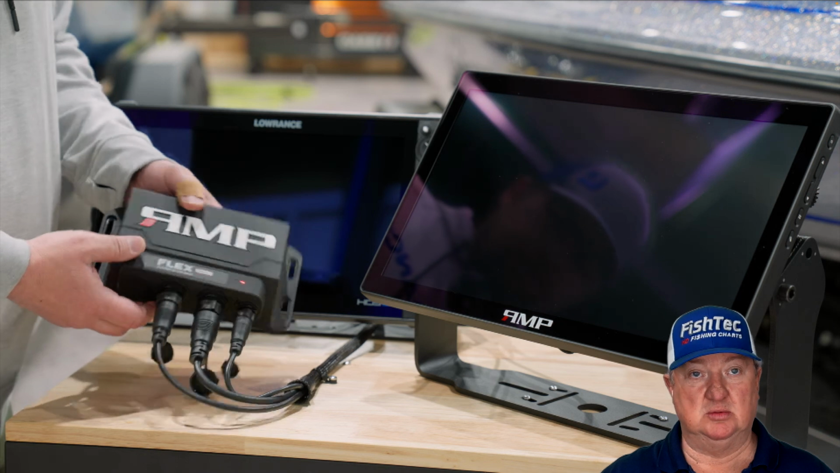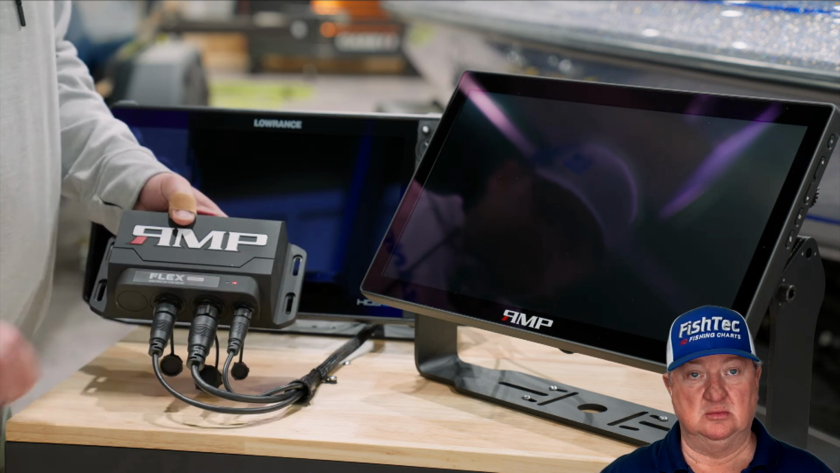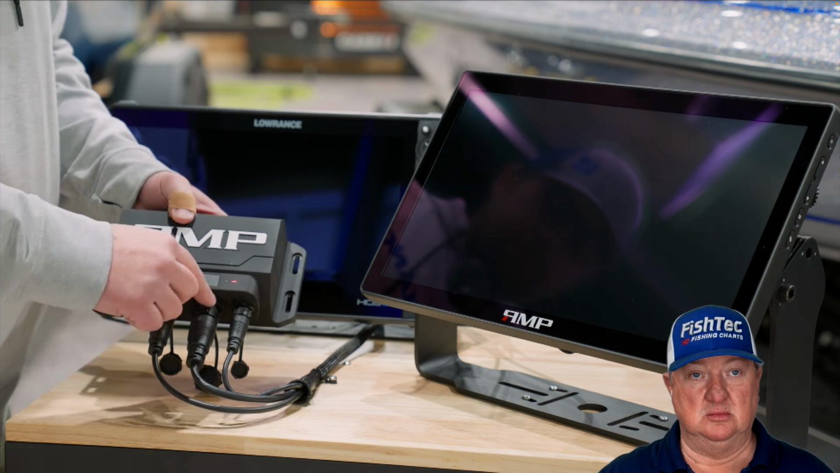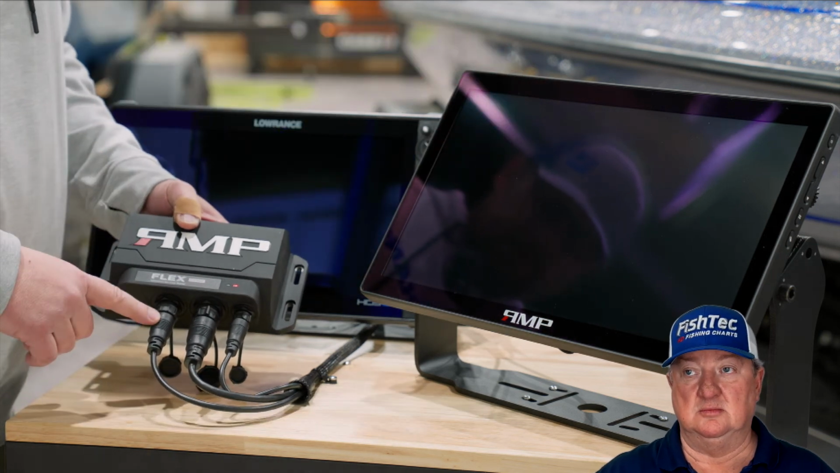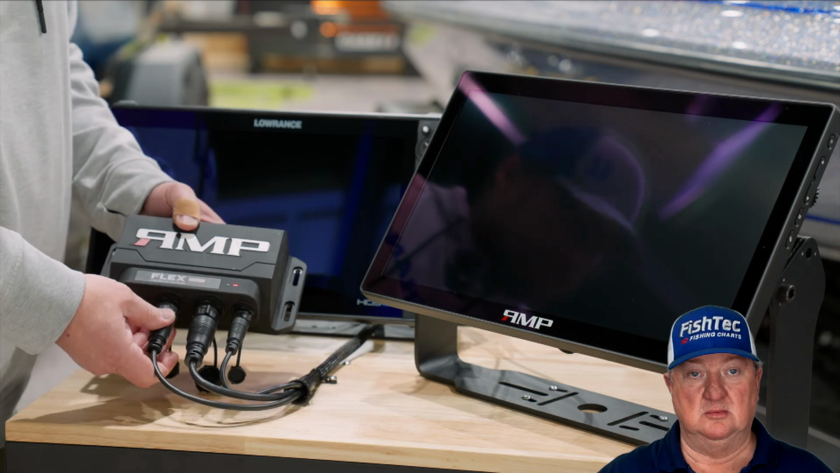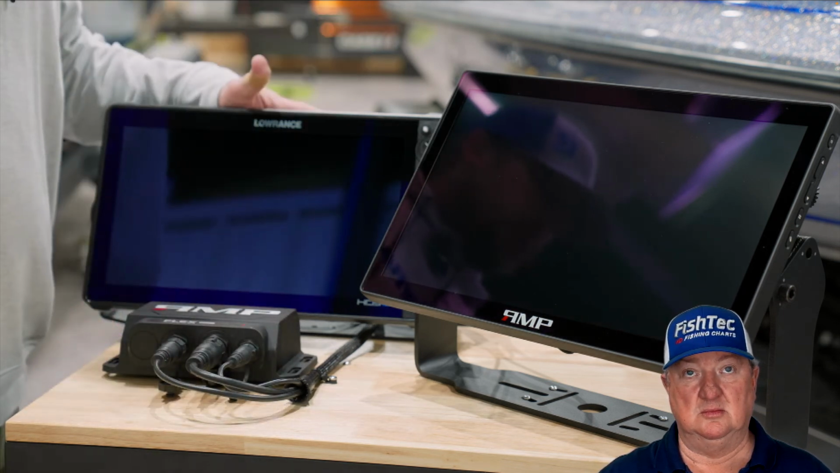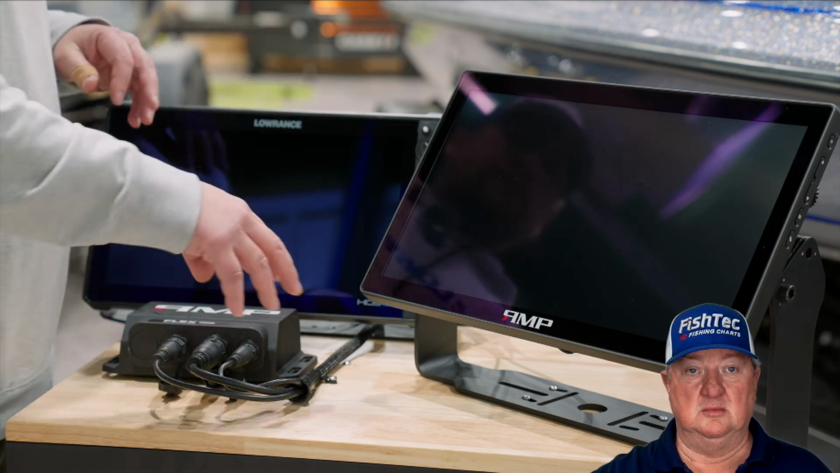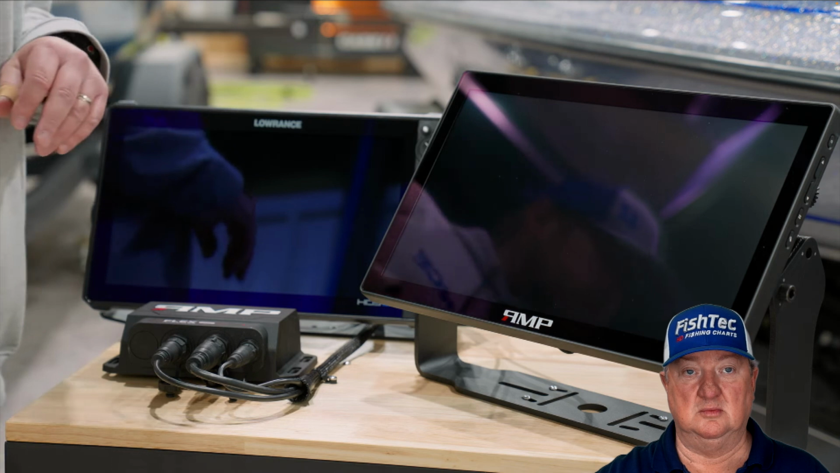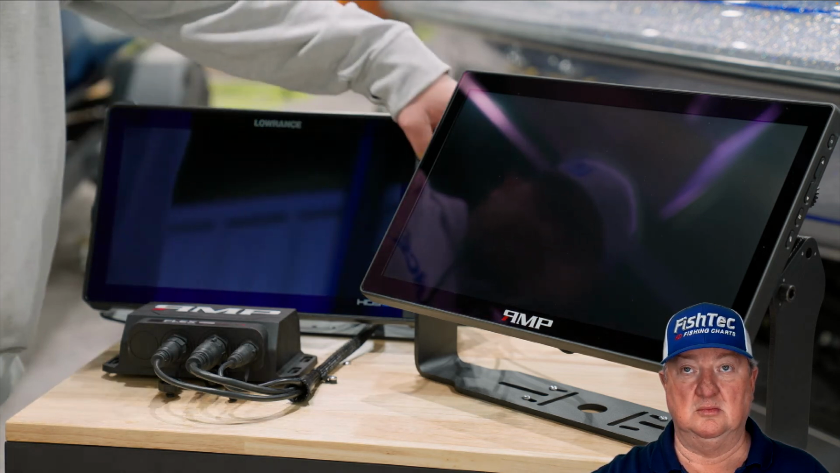But I just want to go over the box. Nothing too crazy with this. We've got power here. This is the HDMI cable that runs from the box to the back of our Flex unit. And then this is an Ethernet connection, from here to the back of our Lowrance. So basically we're taking that information through Ethernet, converting it over to HDMI so that we can see it on this screen. So now I want to show you the boot up process.